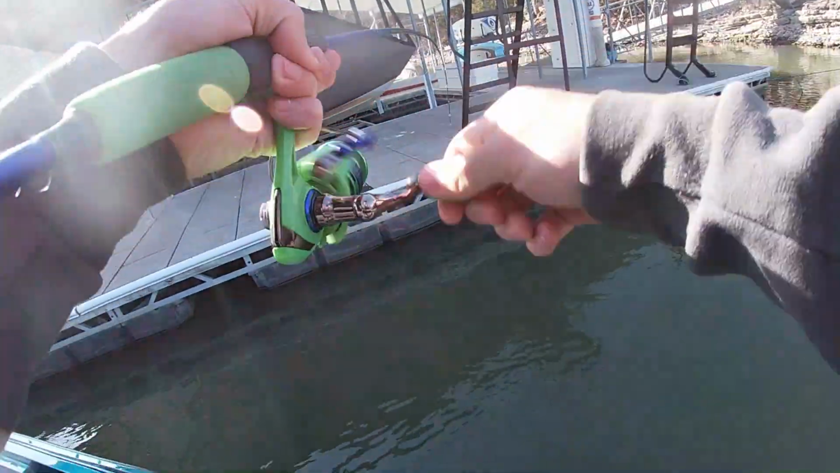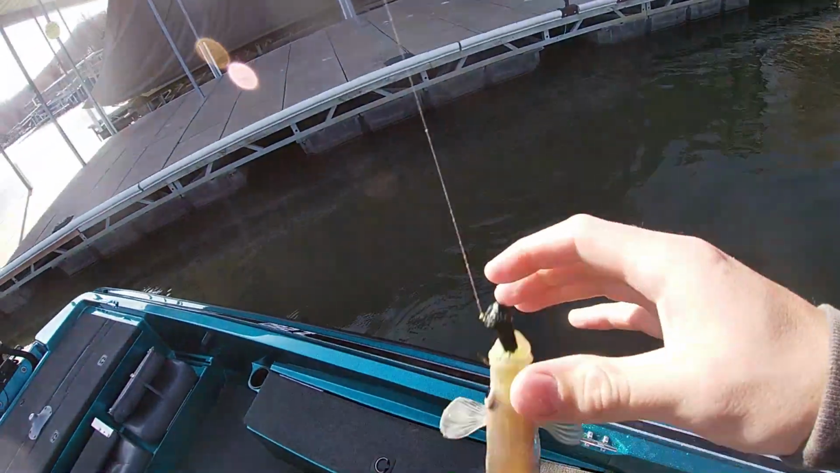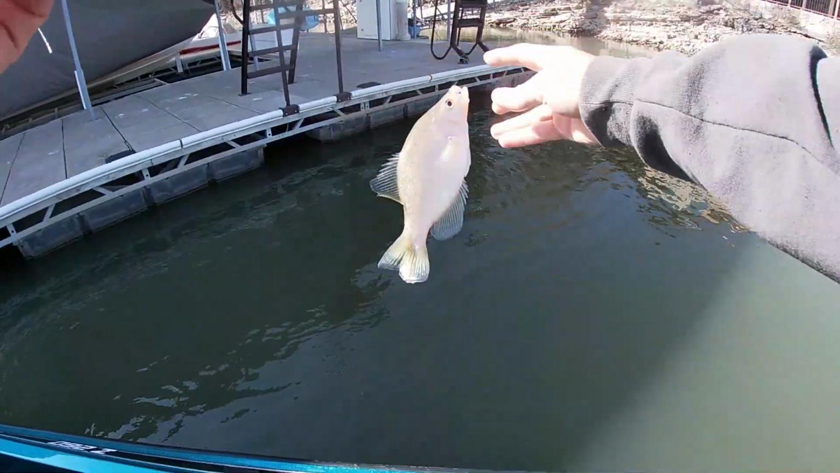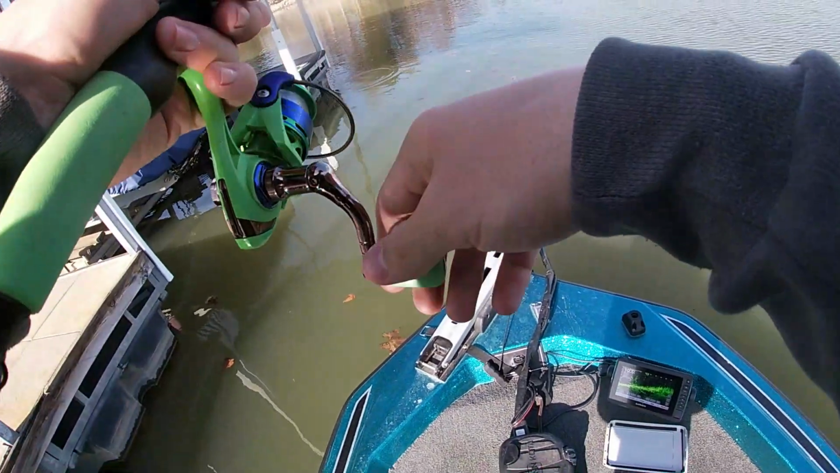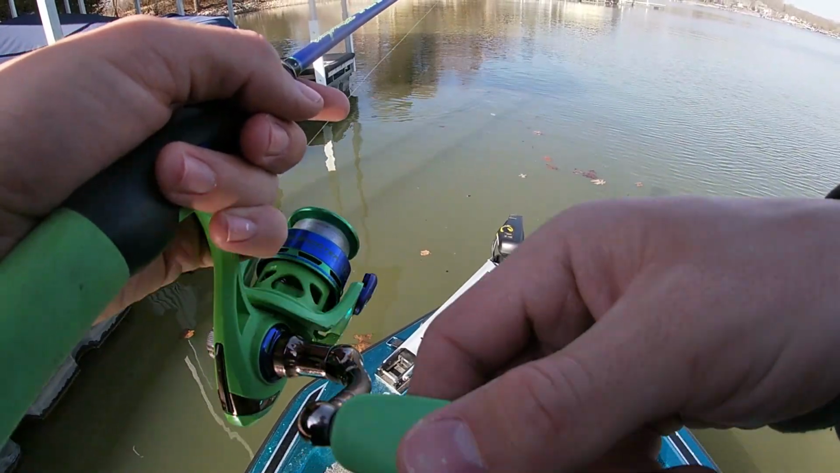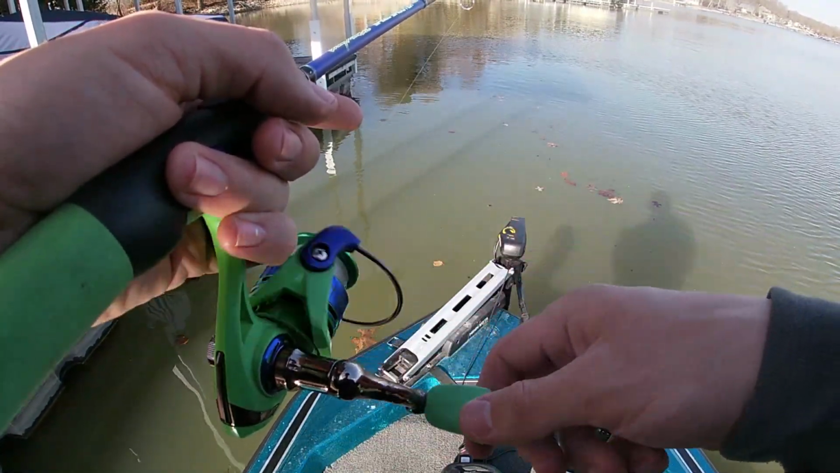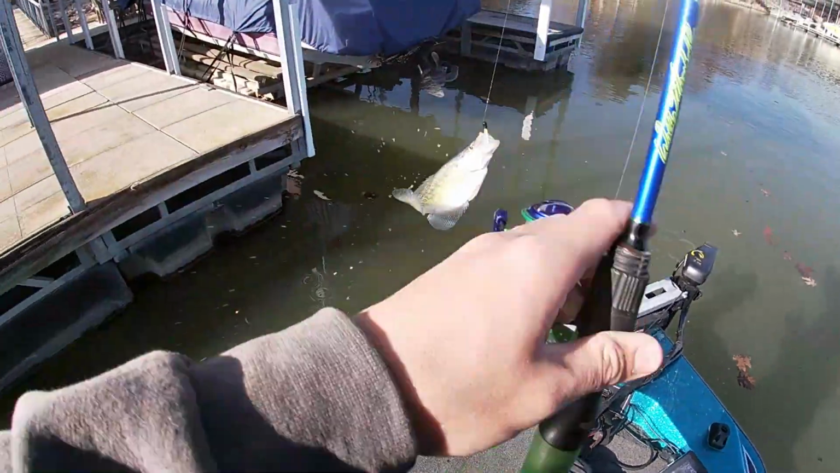There we go. The swim platform's loaded with crappie. You see a big old ball of them down there on livescope. There we go. Nice crappie.